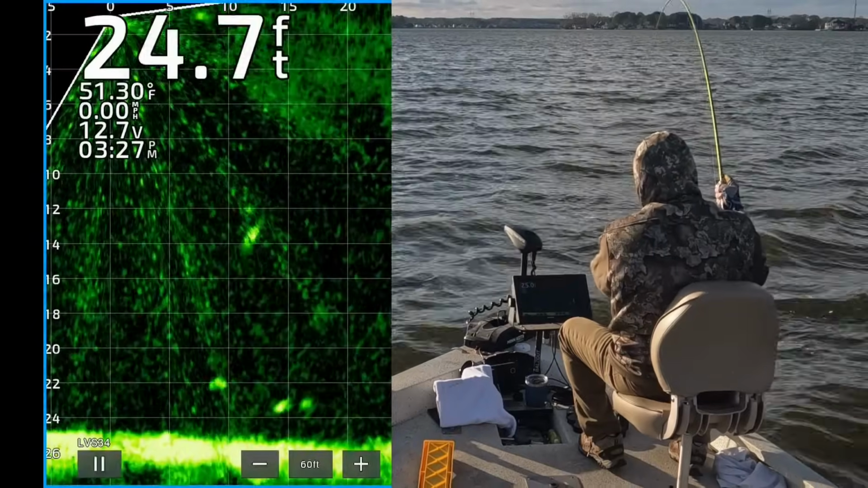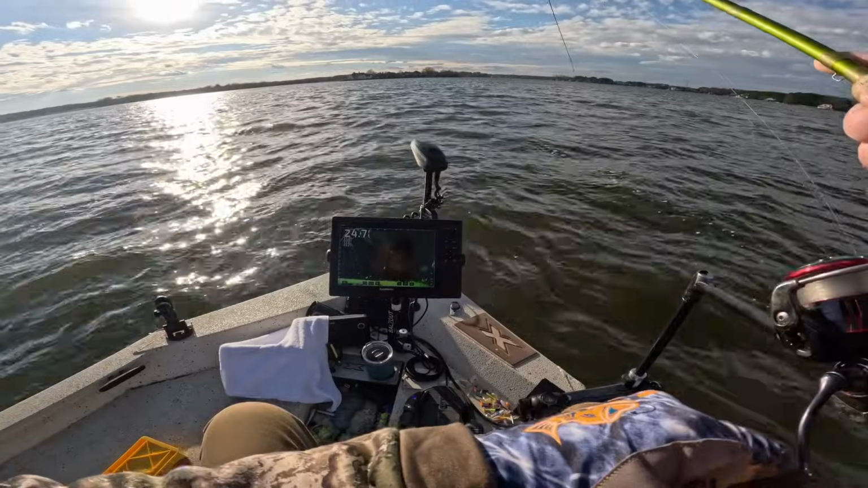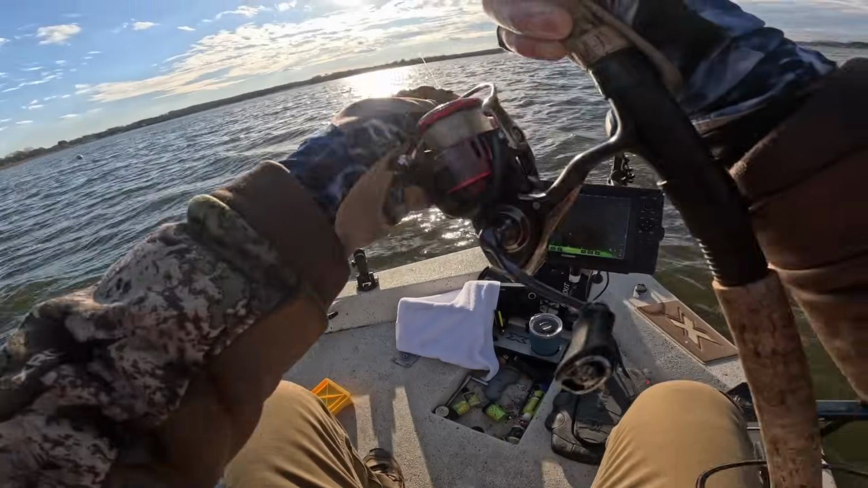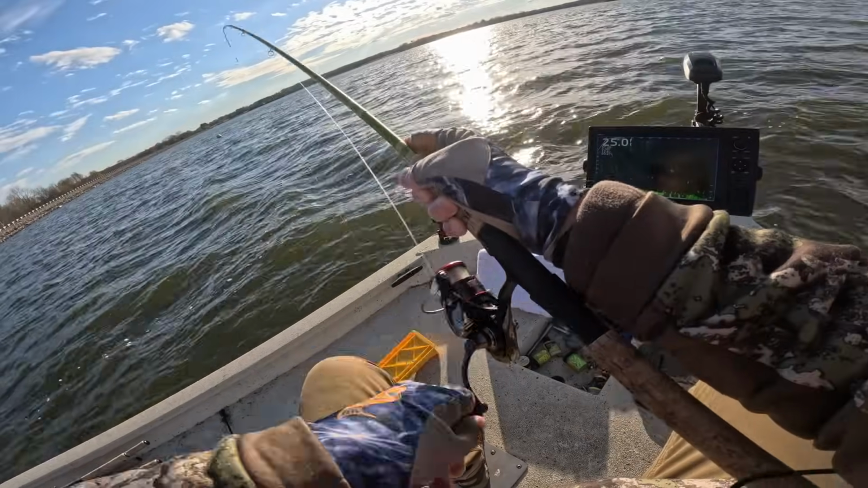There's one. Yes. Right on the boat. That's a good one too. Man, I'm telling you, that is so much fun. You gotta try it. Get in the boat, sucker.